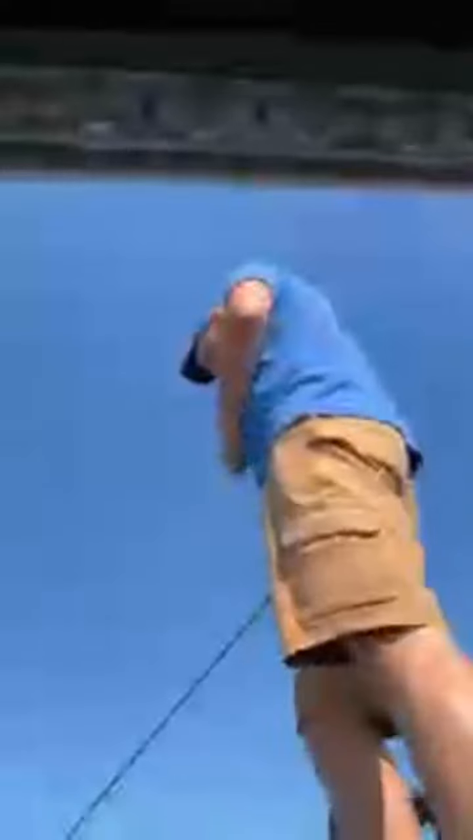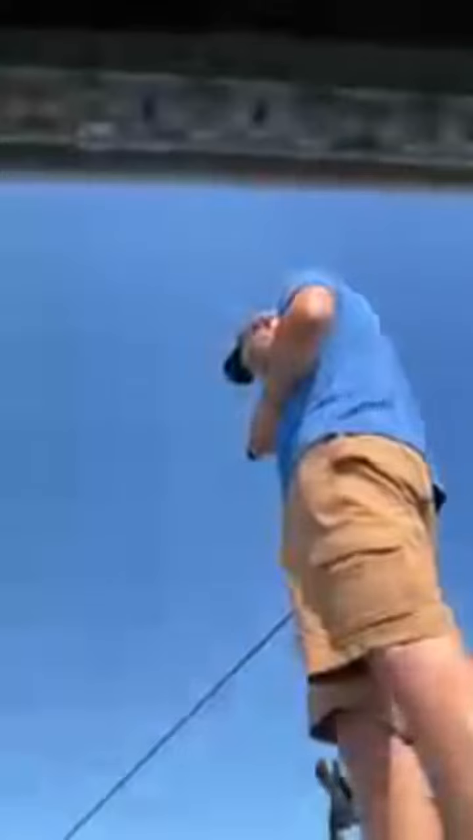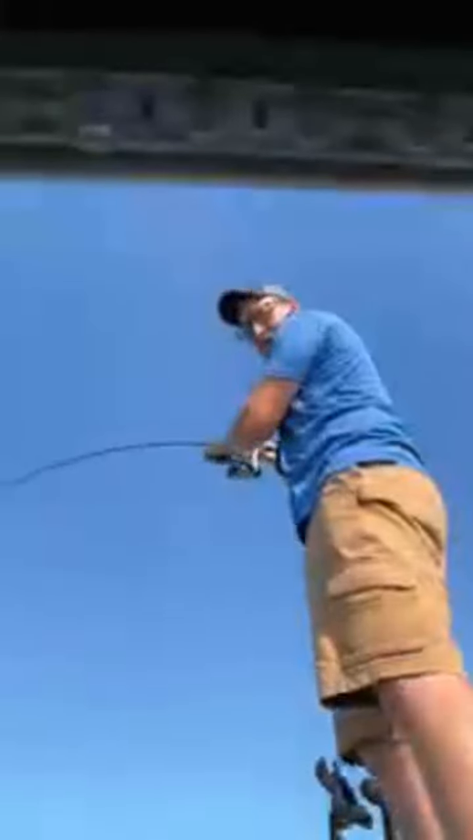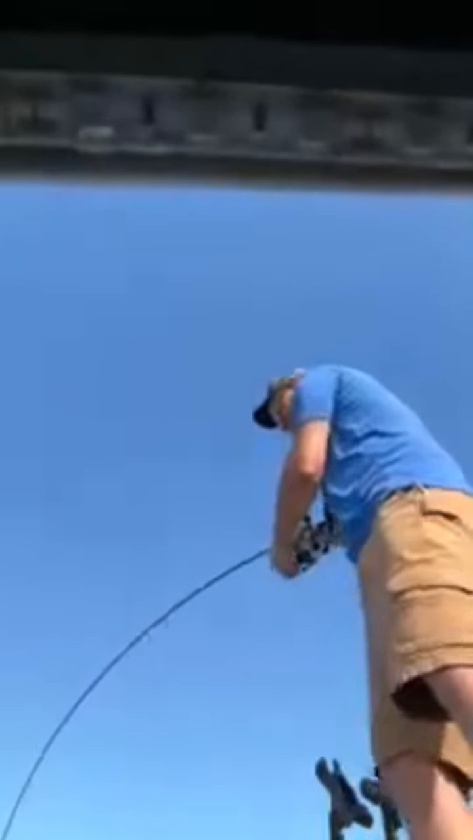I just had a fish come from like, my jig was down to like 30 feet, and this fish just literally came from the top, like 10 feet down to 30 foot. That's crazy. Got one. This fish just came out of nowhere. I was messing with that one fish. This fish feels good.